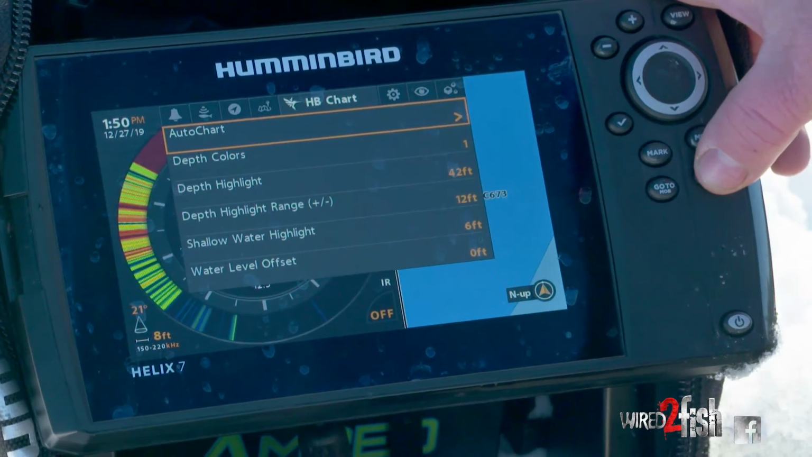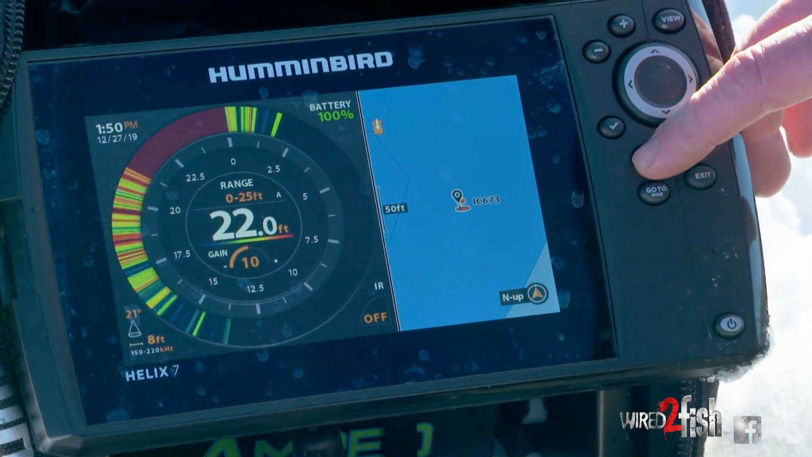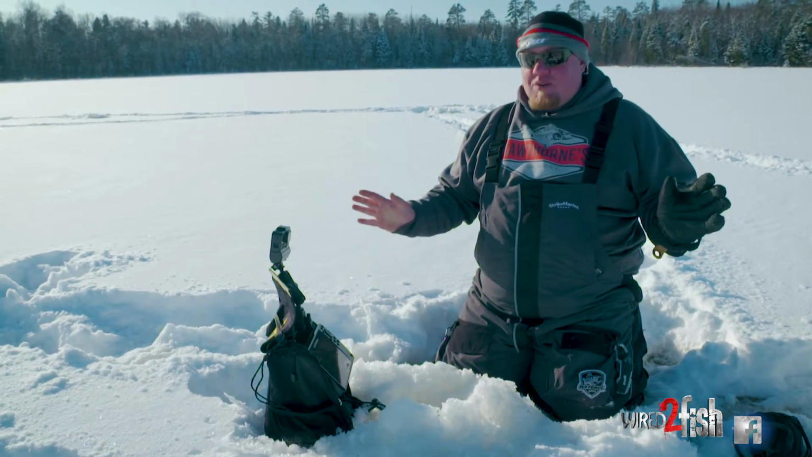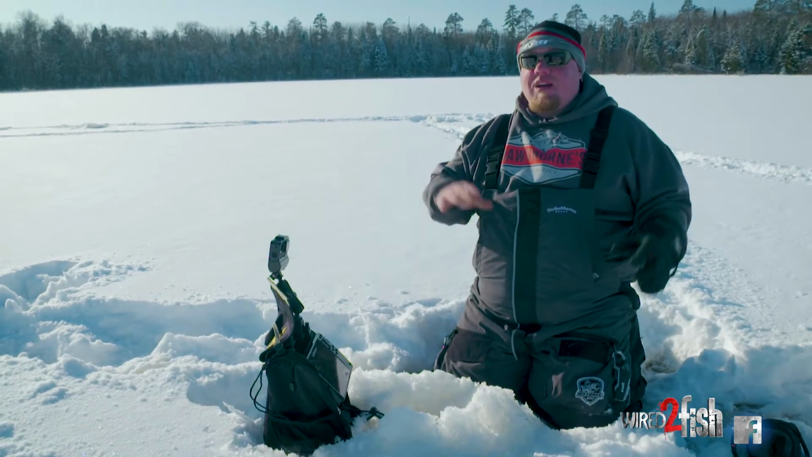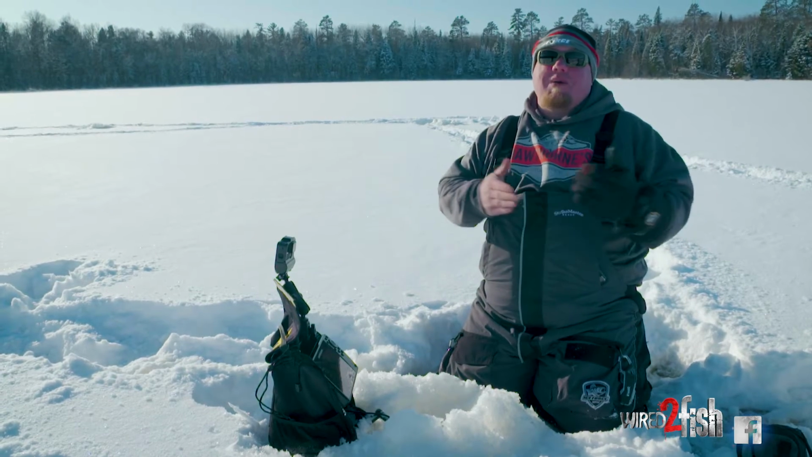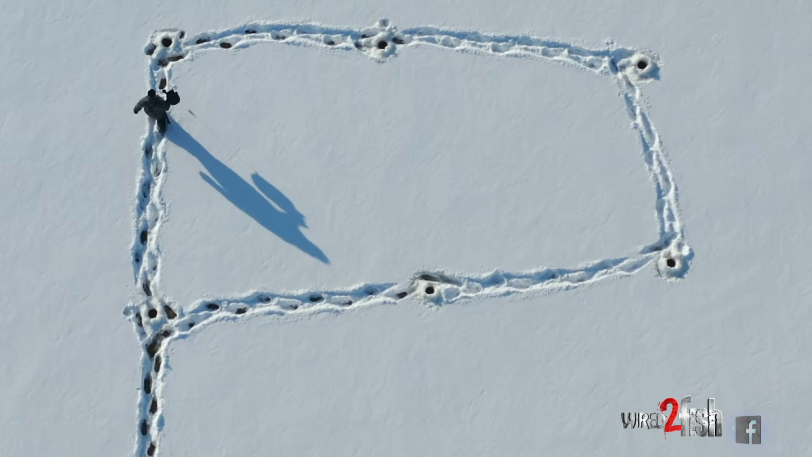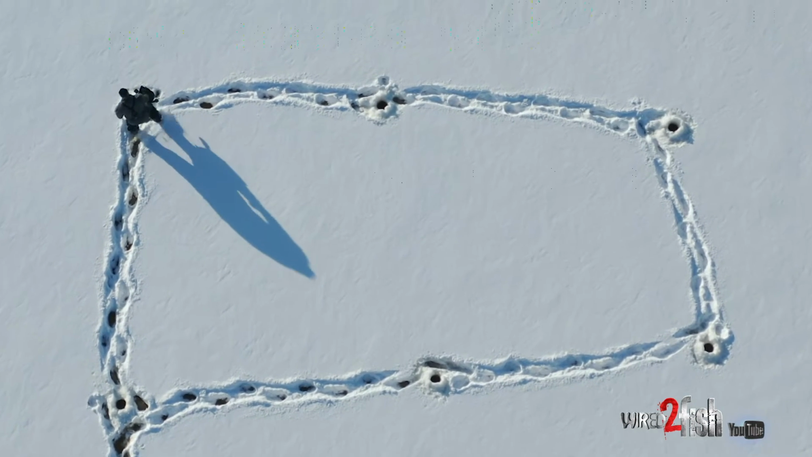So I dropped it in, made a mark. I'm gonna have to go to my next hole for this map to start populating. So don't get discouraged. Don't think you're doing something wrong. If you pop in here, you hit mark, and you're like, where's my map? Well, you gotta go to the next hole. It needs a benchmark to start from to start building your map. So let's jump to the next hole and get this map started.